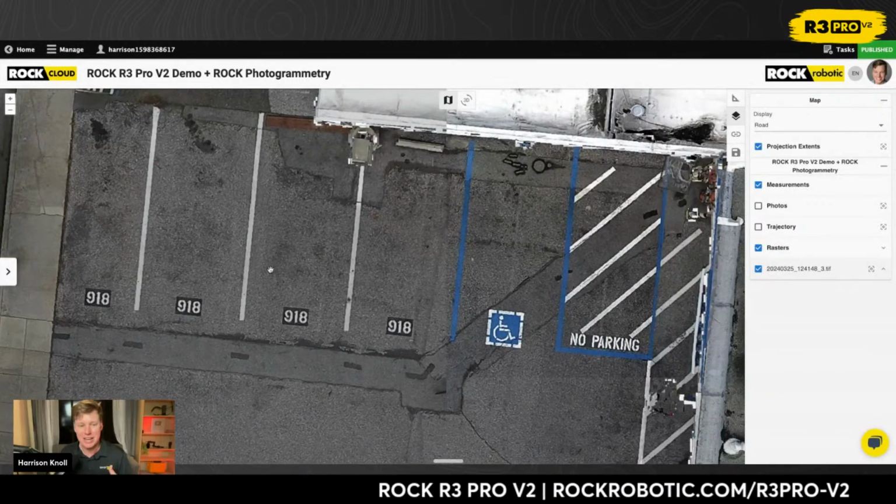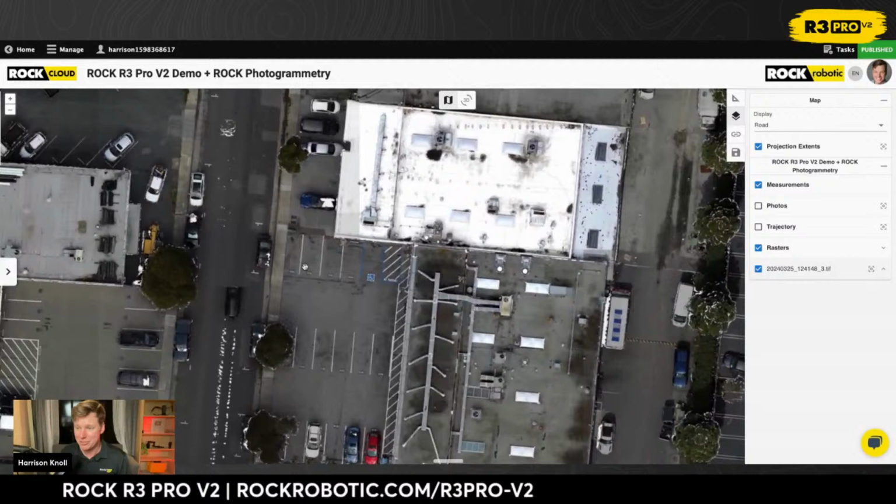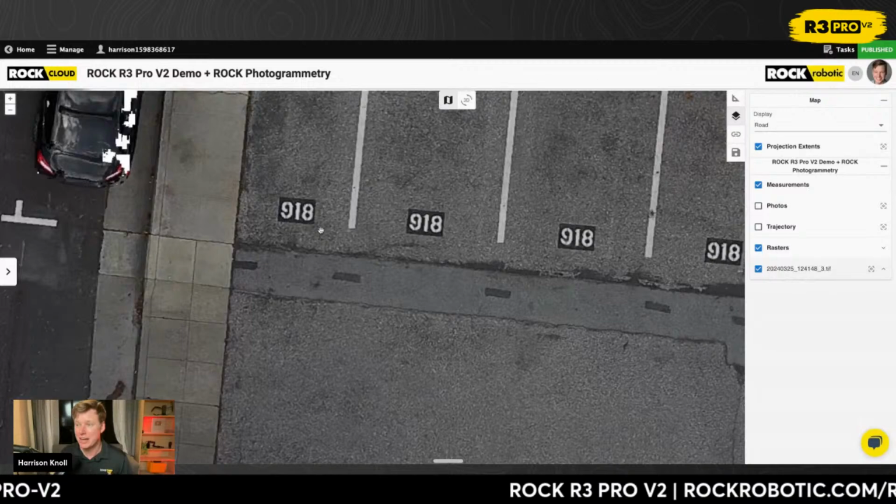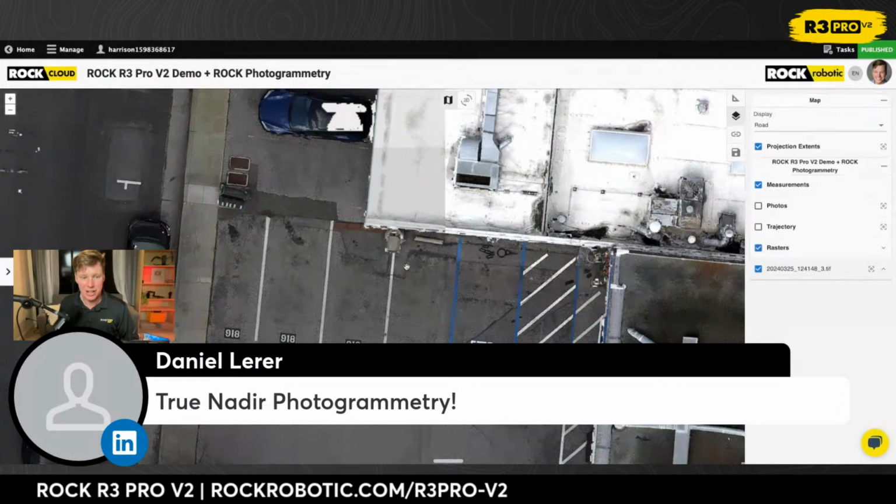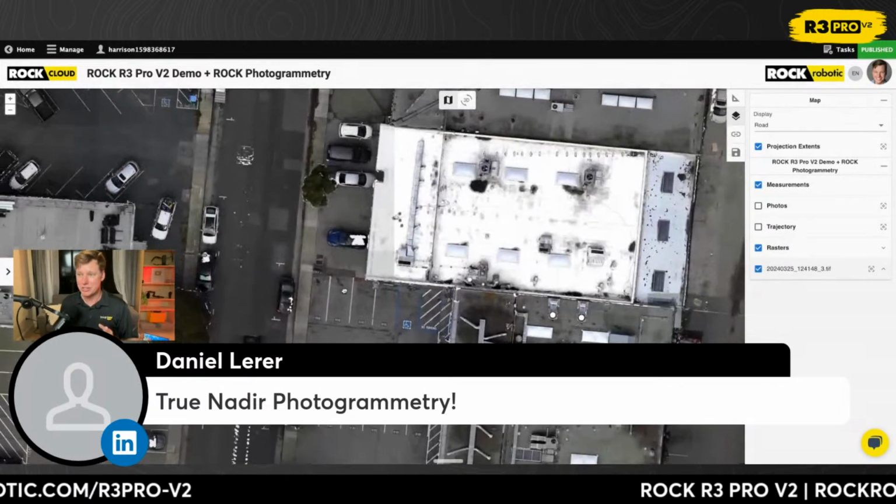And so you're able to maintain the resolution of the original photo. So that is kind of the ROCK orthomosaics in a nutshell, really prioritizing the original photo to get the most resolution out of it, as well as prioritizing that nadir perspective. So we know the XY locations of objects. So that's what it is.